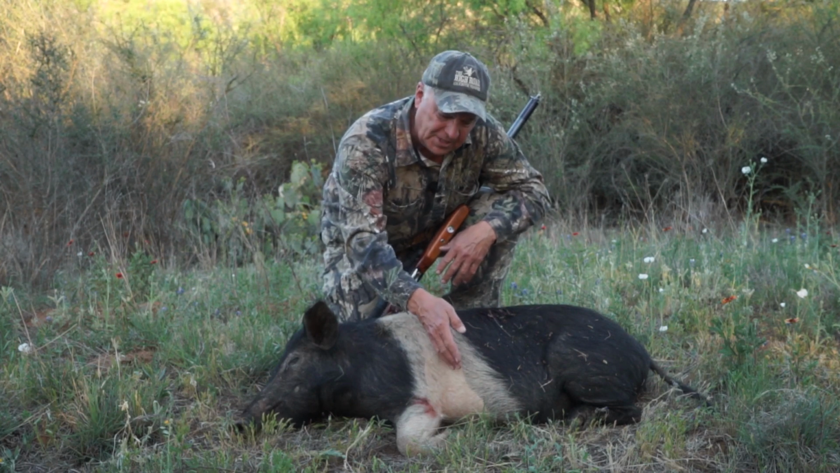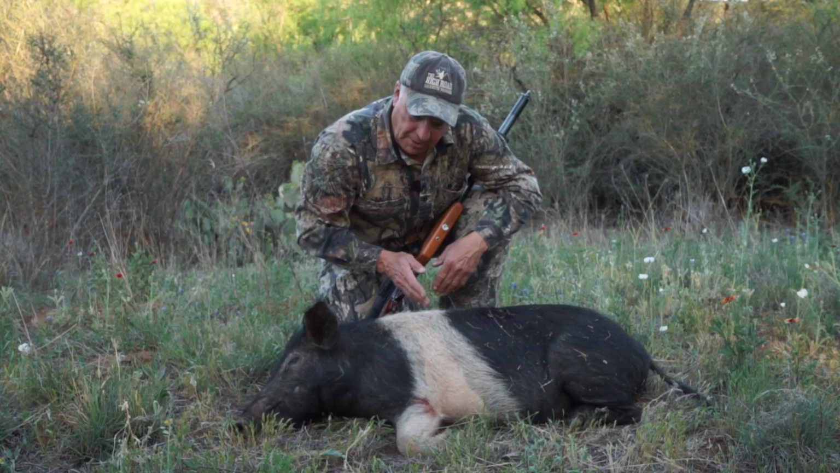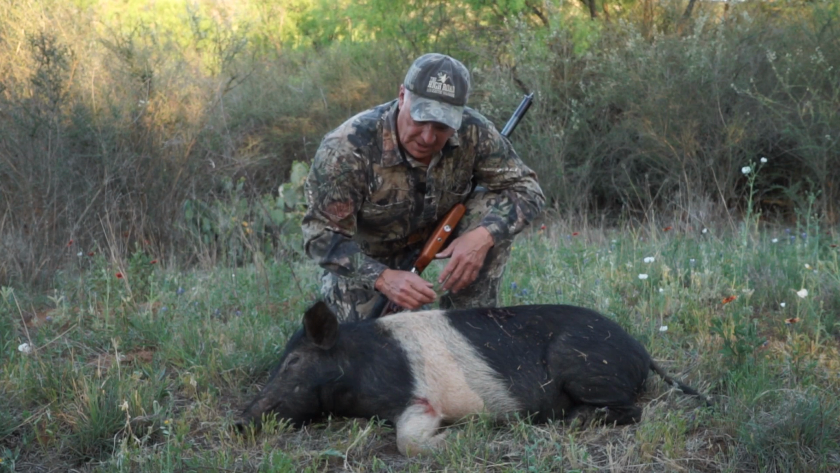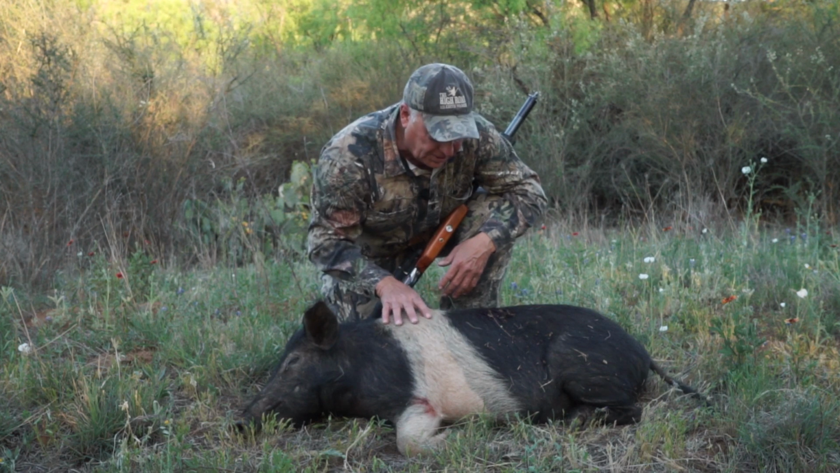When you shoot them in the crease, that'll kill them as long as you get a clean pass through and you're shooting them straight through, but they may run quite a ways. But this hog was dead in probably 3 seconds. We heard it crash and die right here in the brush. Cool looking hog. Take a look at the coloration on this.